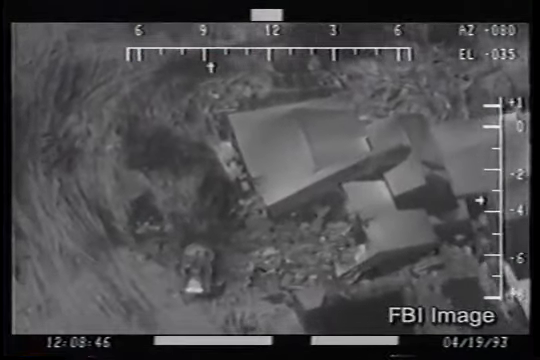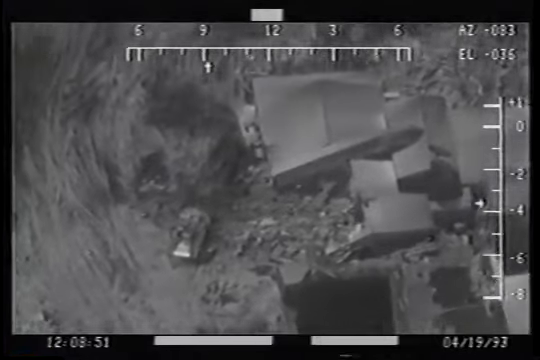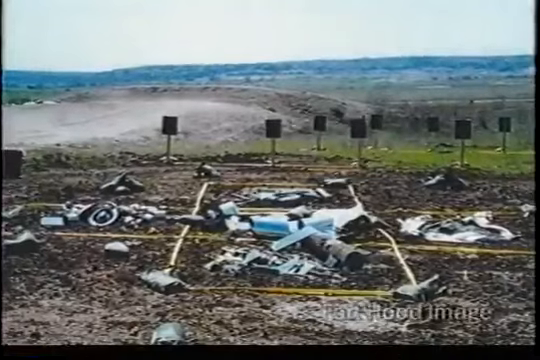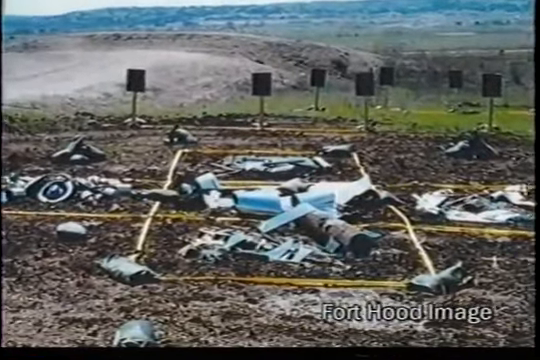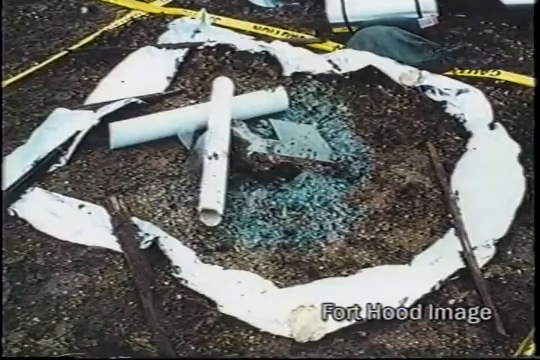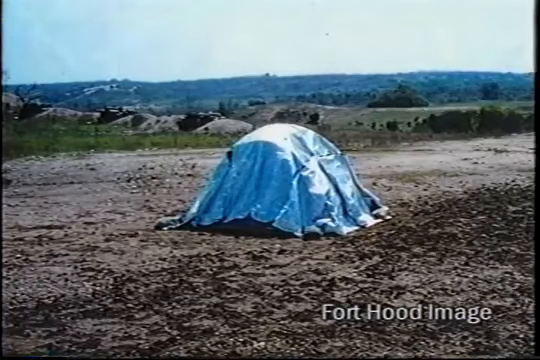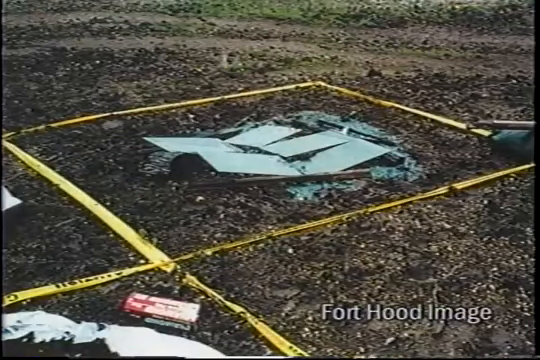It's clear that the Mount Carmel flashes were not caused by sun reflections off of shards of window glass or any other flat surface. But what about other reflective materials? The Fort Hood recreation showed that most debris won't generate long, thin infrared signatures when using vintage 1993 FLIR technology. Aluminum foil and glass fragments won't either. Nor will hubcaps and cans or spherical objects. And as we've seen, window glass can't.